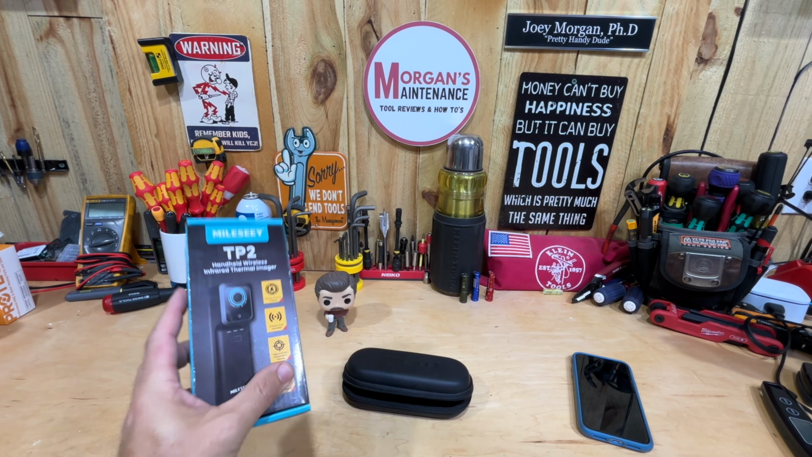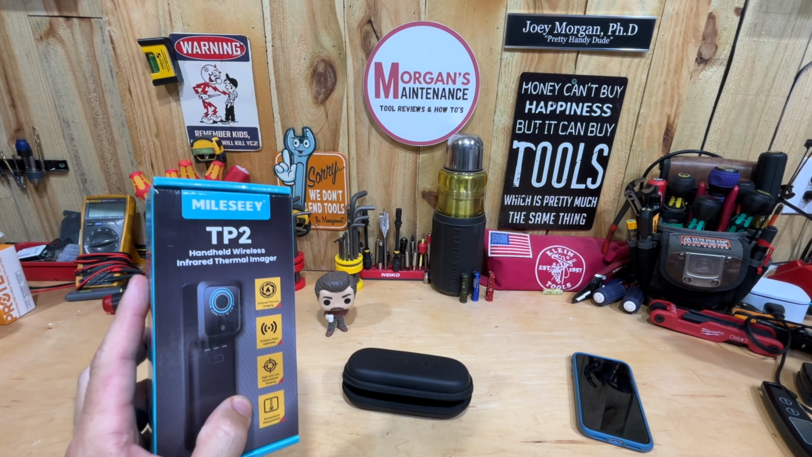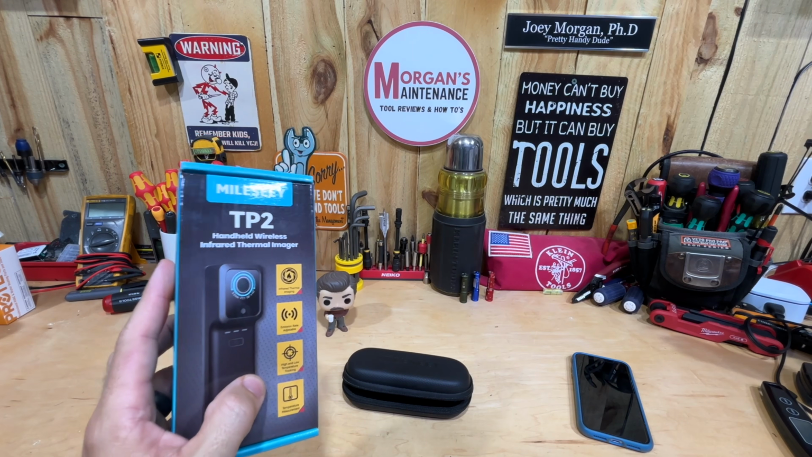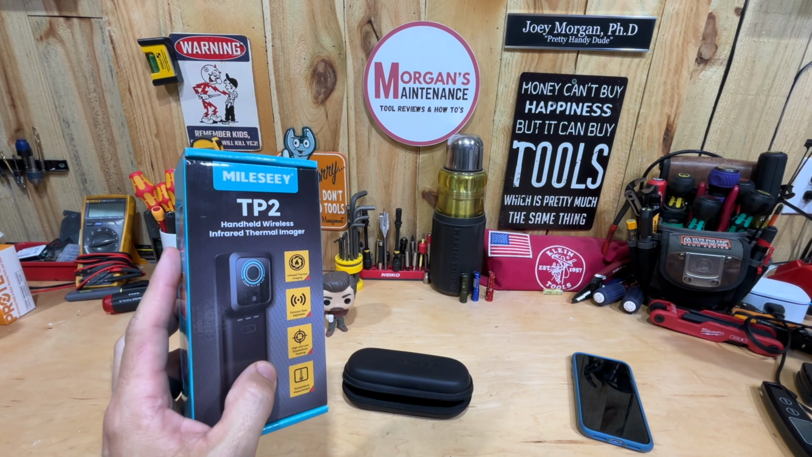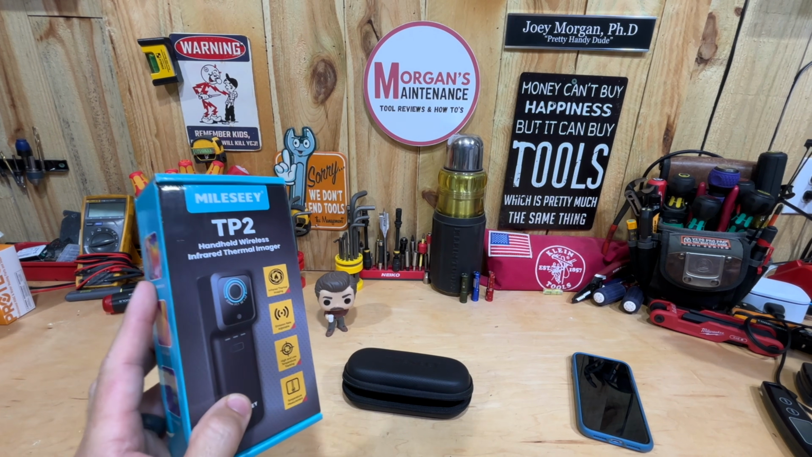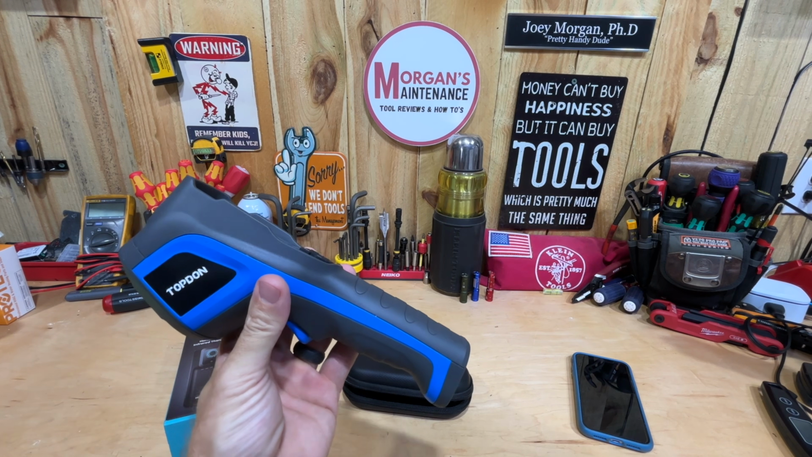But this one here works wirelessly. It doesn't even plug into a jack, so it doesn't matter if you've got USB-C, lightning cable, doesn't matter if you've got Android, if you've got iOS. So that's why I told them I wanted to check this one out if they'd send it to me. So that's why I've got this one in my hands today, because there are some advantages to having a phone version, one that works with your phone, over a handheld version.